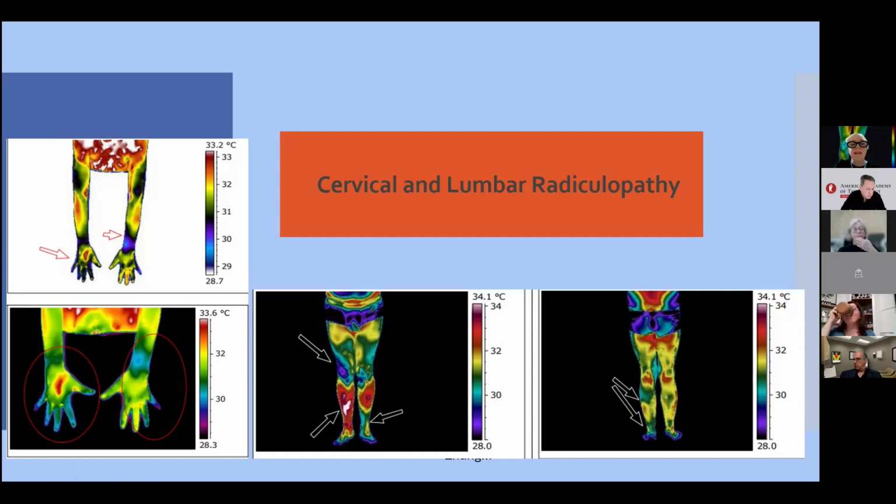You can see in the skin a hyporadiation, which means hypothermia in this segment, because we have a sympathetic reflex at a distance when we have a compression by a disc herniation, for example, or another kind of disease at the spine. You can see this in lumbar and in cervical.